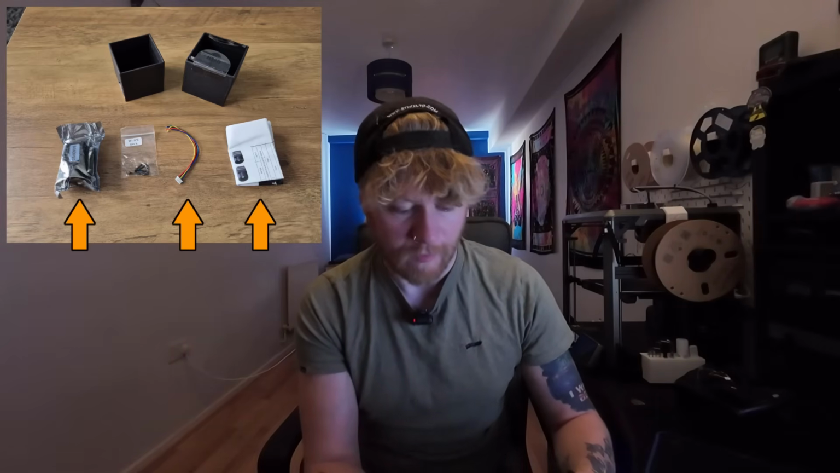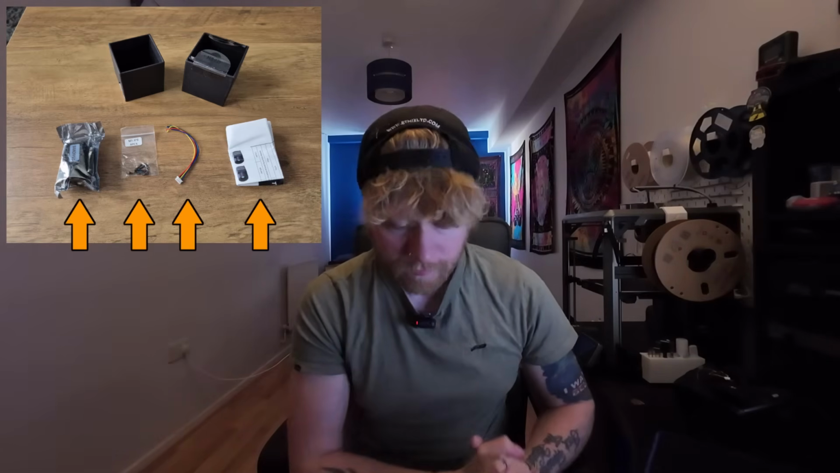When you open the box, there are then just 4 things. You get the camera in this little packet here. You then get a very basic wiring loom, which has 5 wires on it. You get an instruction manual. It's not really an instruction manual, it's more of just a data sheet, but it's got a bit of useful information on there. And then you just get a pack of screws. That is all that you get in the box. It's not particularly exciting or glamorous packaging, but it's entirely functional.